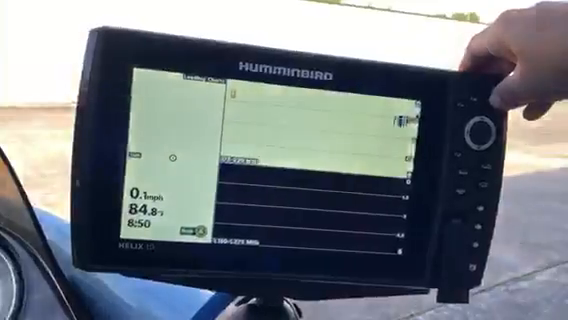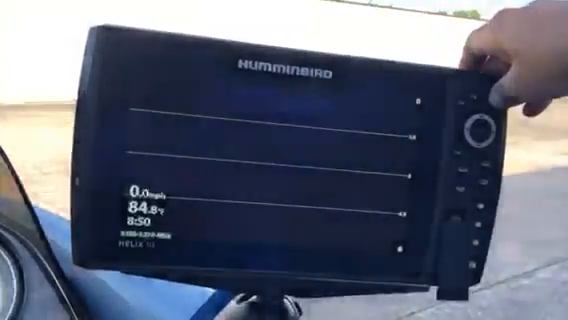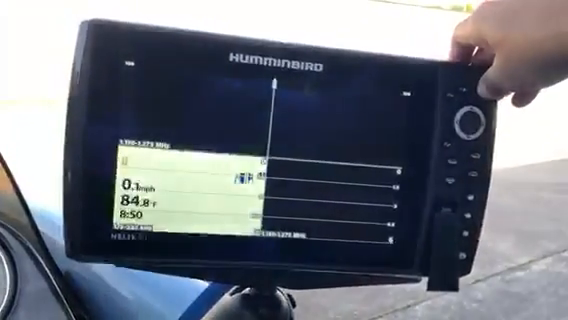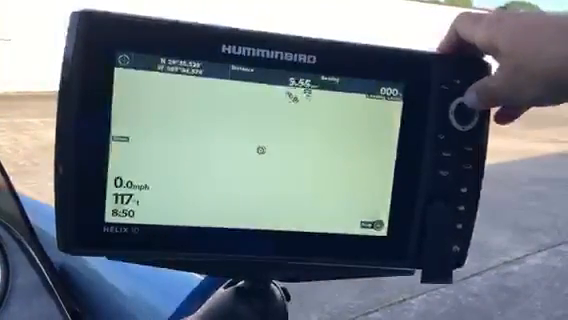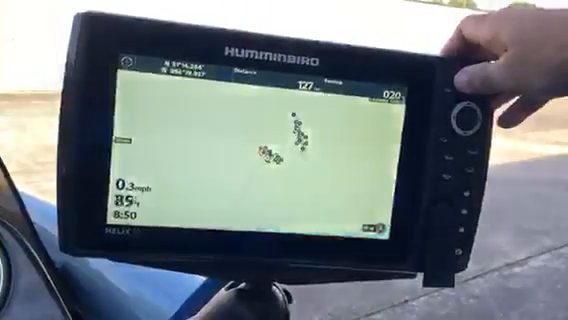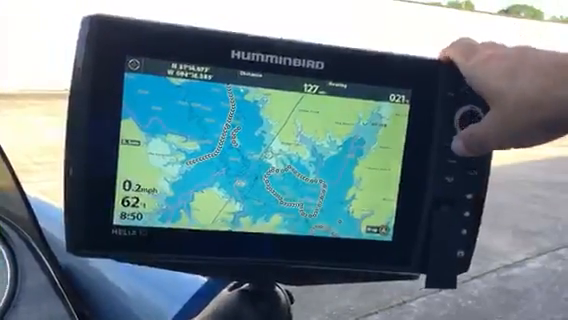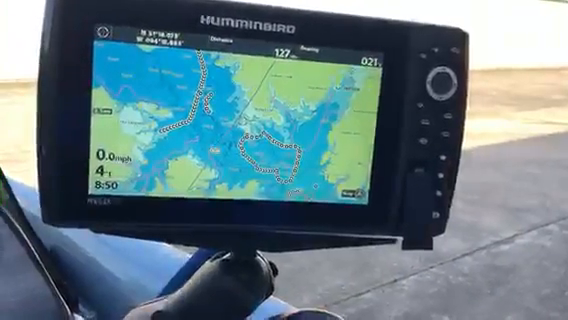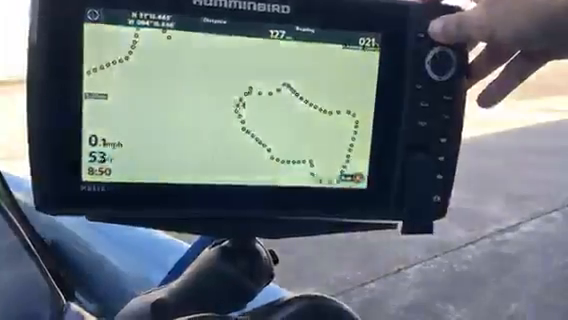Put it on chart view. Zoom out. Now with no chip in, and these have already been loaded, I'm gonna go ahead and have them deleted, but I can zoom in on any waypoint without it freezing up.